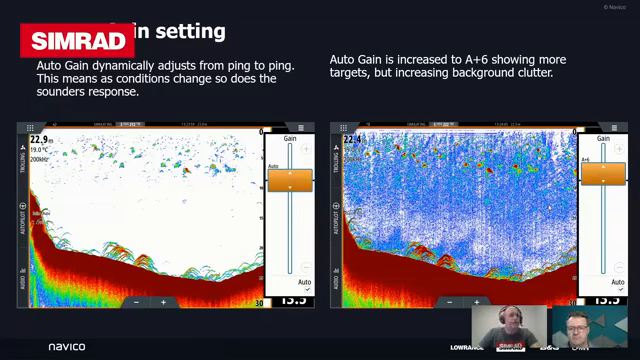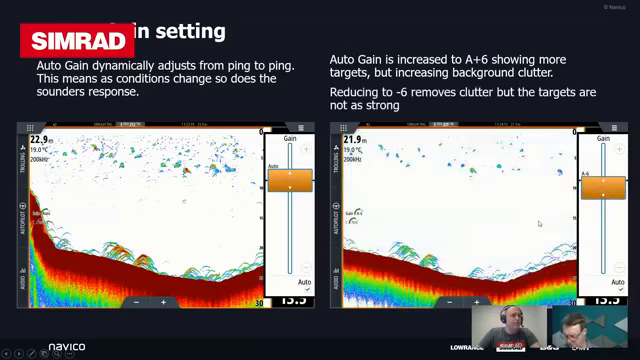It continues to make those adjustments. If the water got deeper, or like I said, it got noisier, it would make those adjustments to get the best image on screen. And you can go the other way. So if you want to remove noise and clutter out of the screen, you can reduce the gain as well.